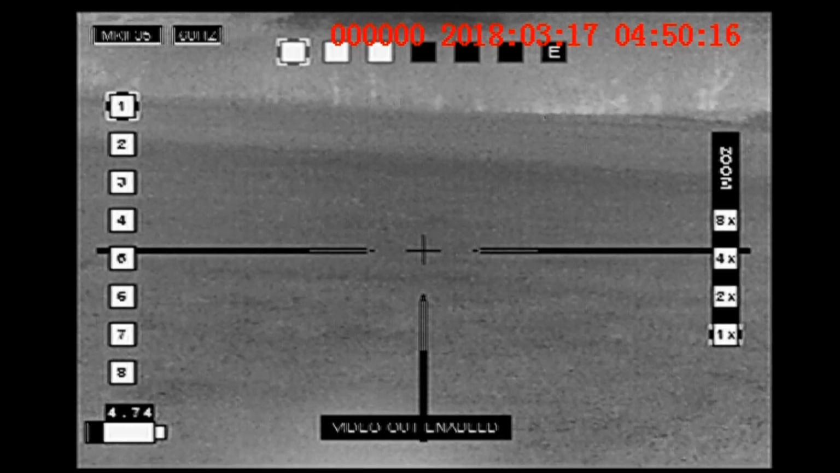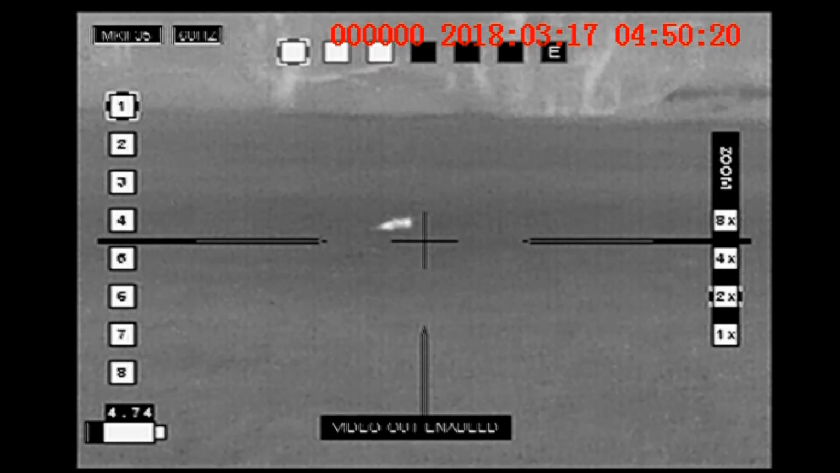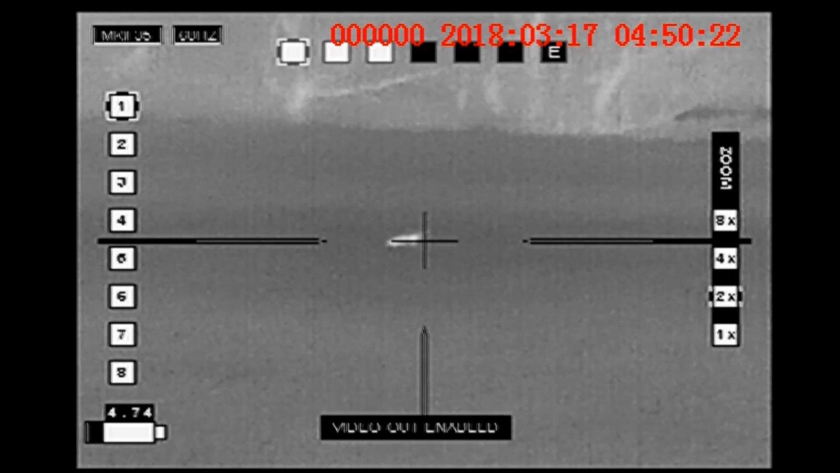Safe. Well, we got 1, 2, 3. That counts 6. You think so? That one, yeah, he's up. On the left? Yeah, he looks like he's sitting. Shoot him.